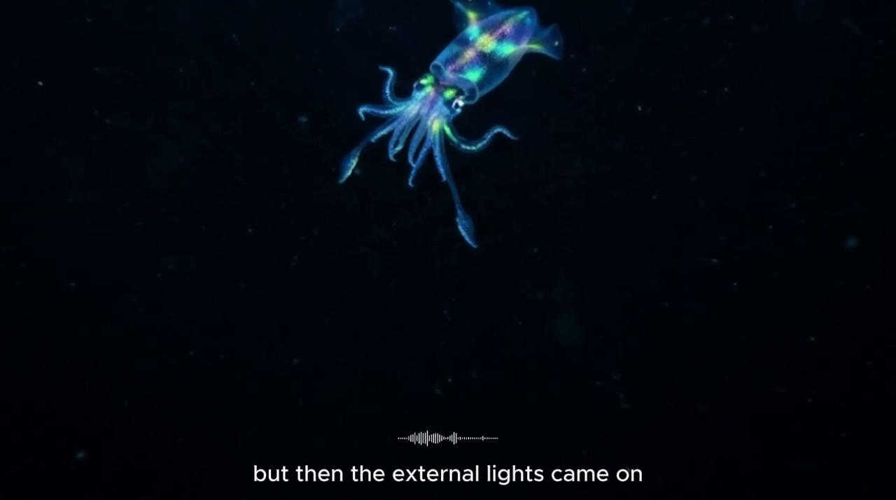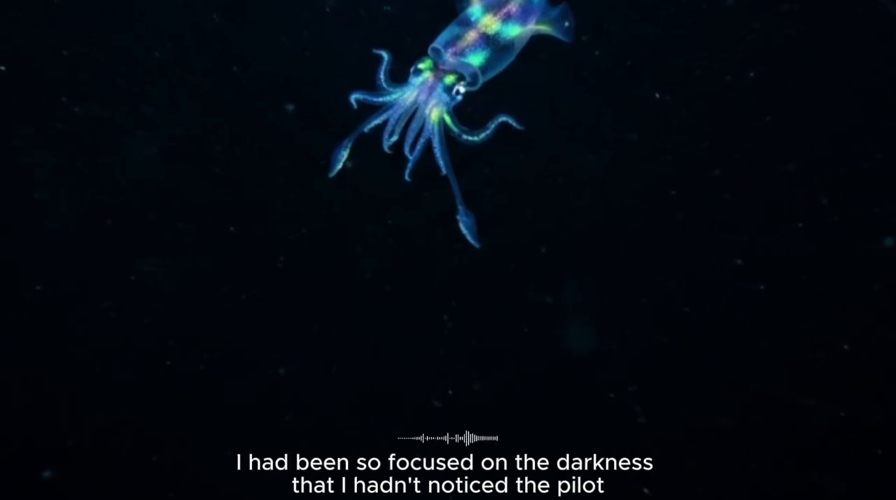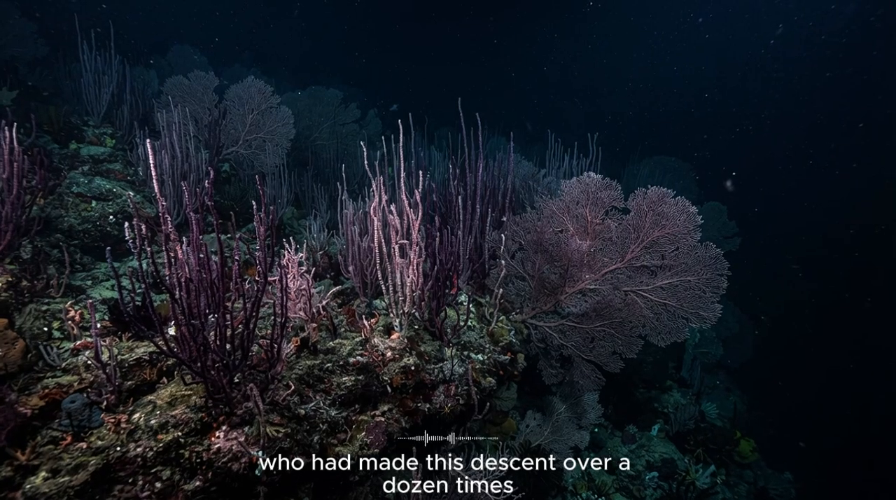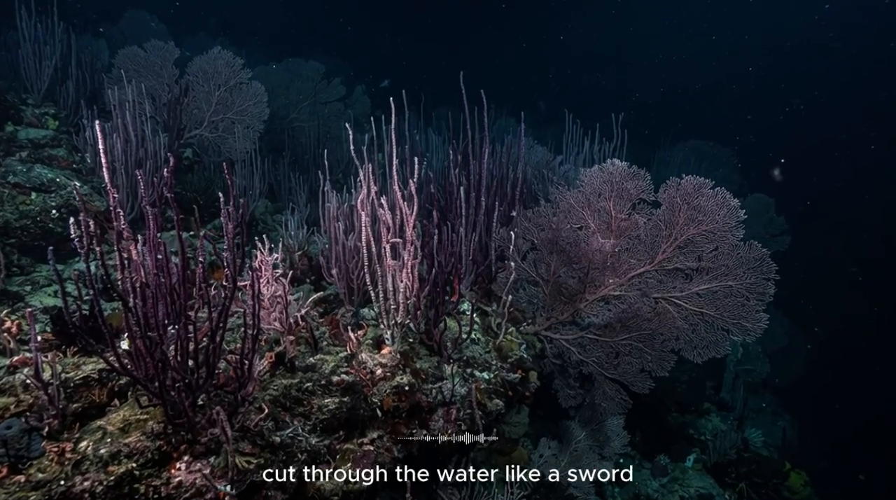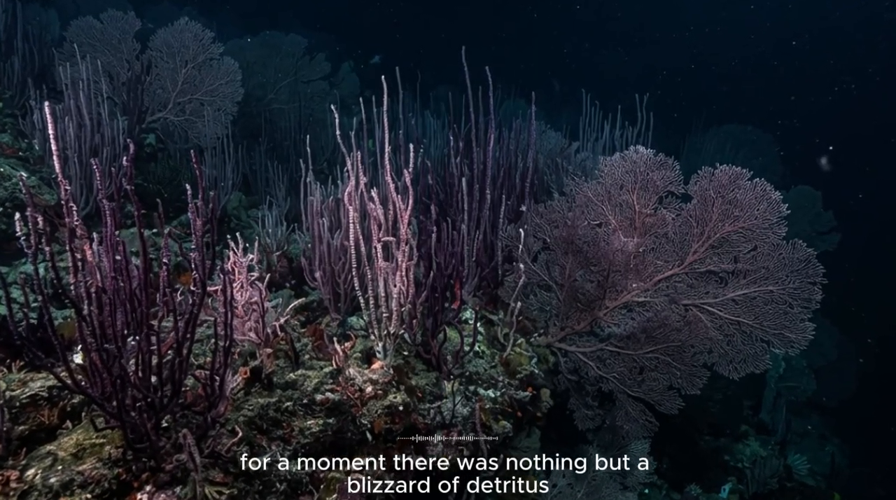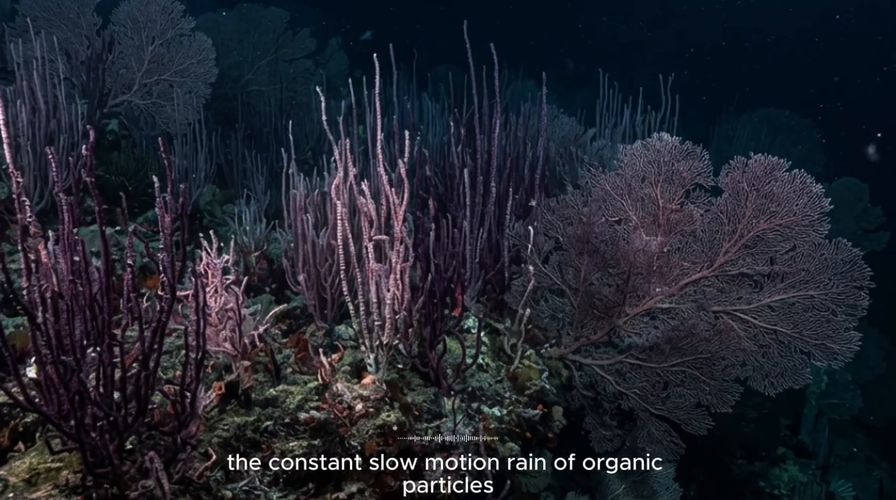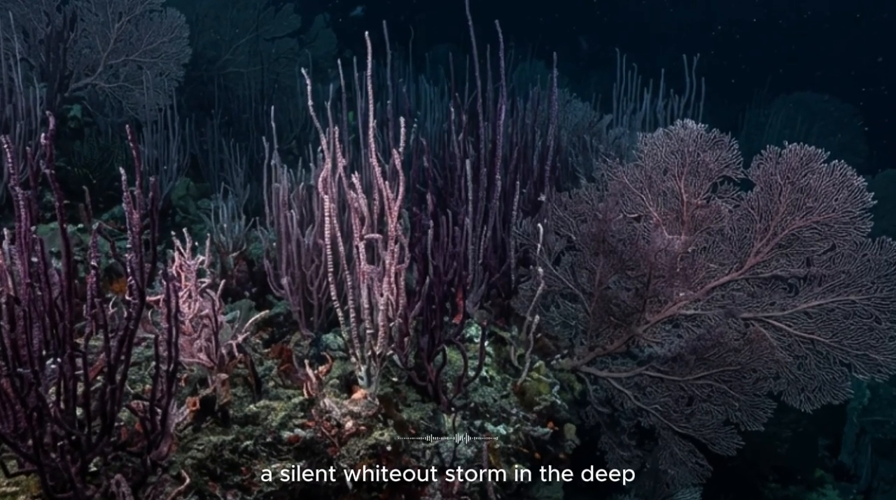But then, the external lights came on. I had been so focused on the darkness that I hadn't noticed the pilot, a man named Dr. Liam Croft, who had made this descent over a dozen times, give the signal. The beam, a powerful focused cone of white light, cut through the water like a sword. For a moment, there was nothing but a blizzard of detritus. Marine snow, they call it, the constant slow-motion rain of organic particles from the surface. It looked like a snow globe, a silent whiteout storm in the deep.